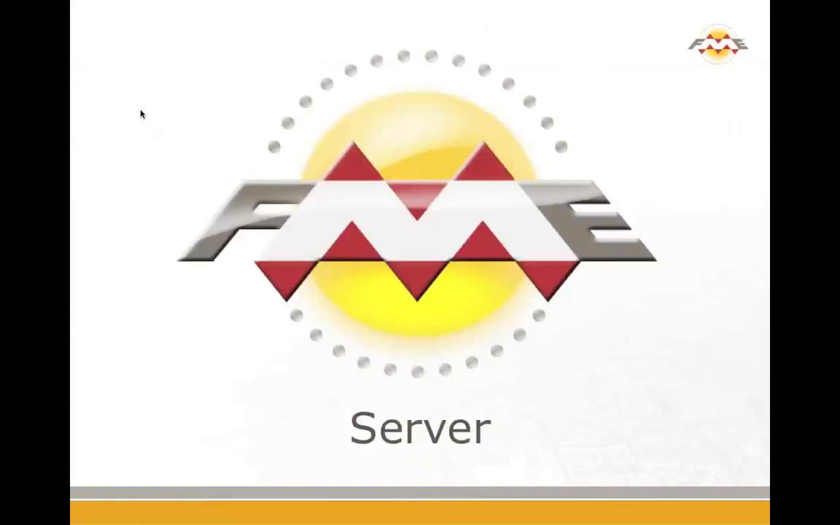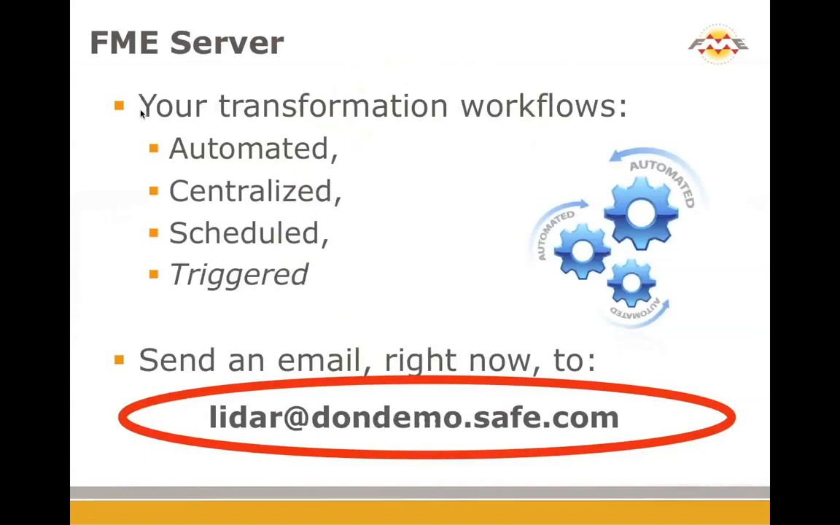Lastly, I just wanted to mention that all the things we've shown today on the desktop can be pushed up to the server, where you can run them in an automated way, in a centralized way. People can trigger them through web requests, web forms, that sort of thing, or even by sending email. And so I invite you right now, everybody out there, go ahead and send an email to lidar@dondemo.safe.com. That is an FME Server running in the cloud on EC2, Amazon EC2.